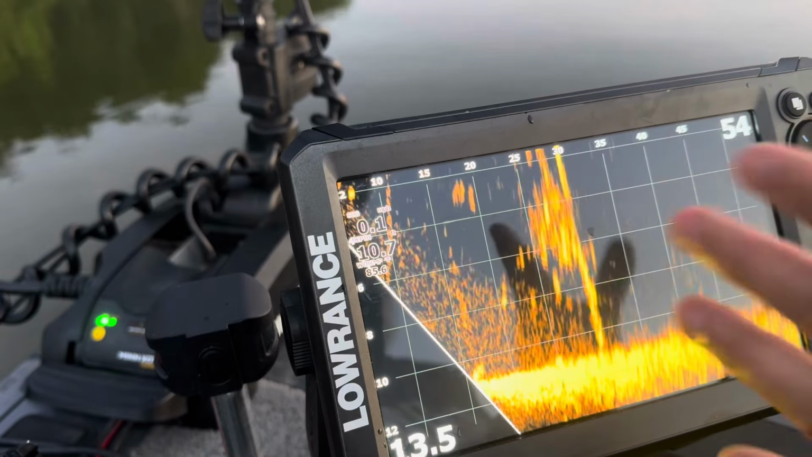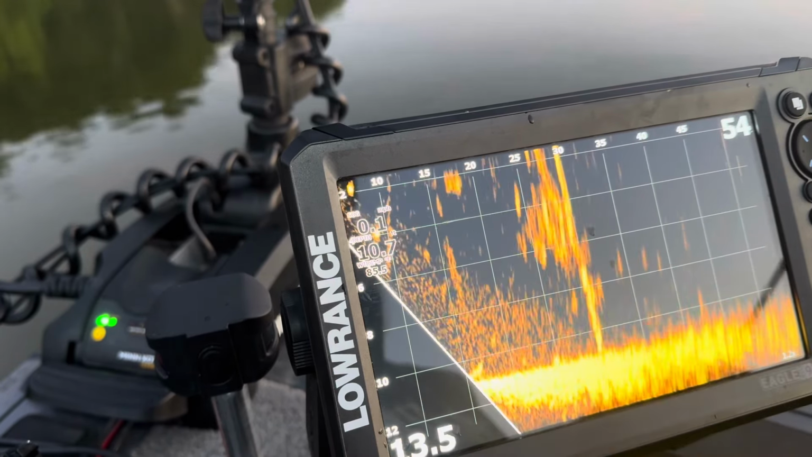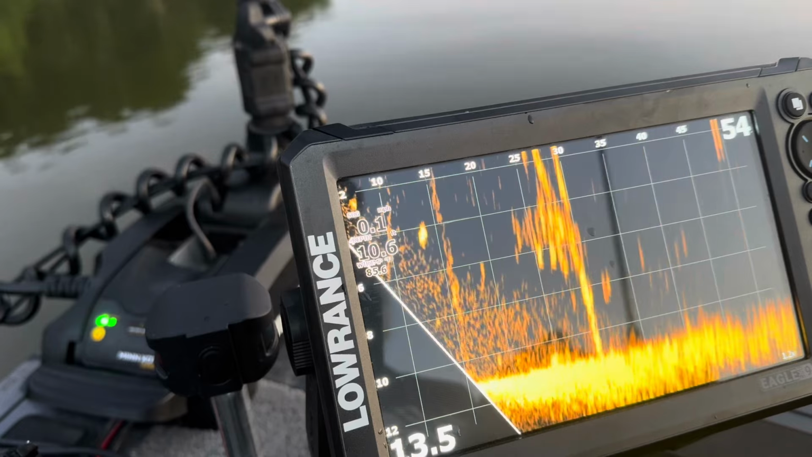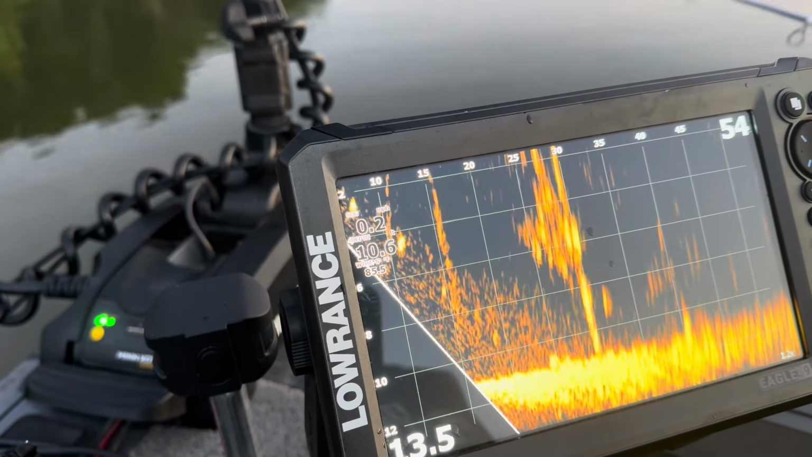It's not live scope. I'm not comparing it to live scope. I'm not comparing it to a Garmin. But, I mean, this is what it is. You can make this work. And we're going to drop that jig right down into that cloud. Now, when it gets into that cloud, I'm going to lose it. Totally lose it because there's so much going on right there. If I can hit it.